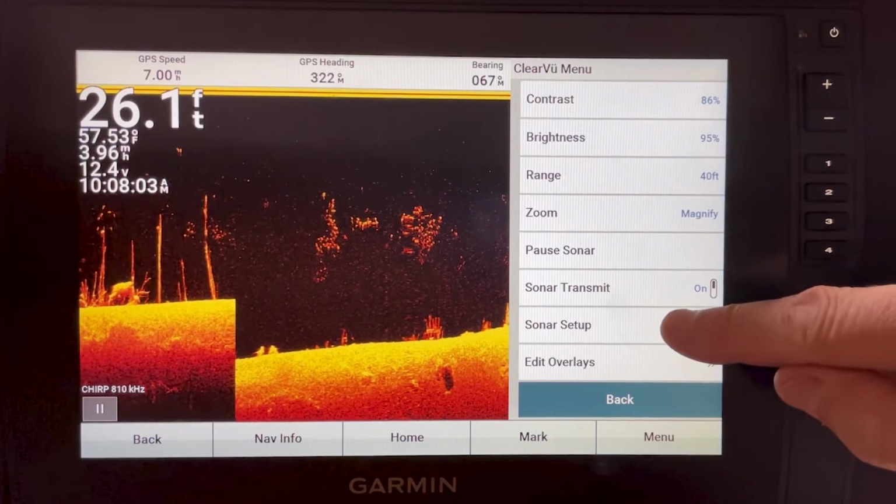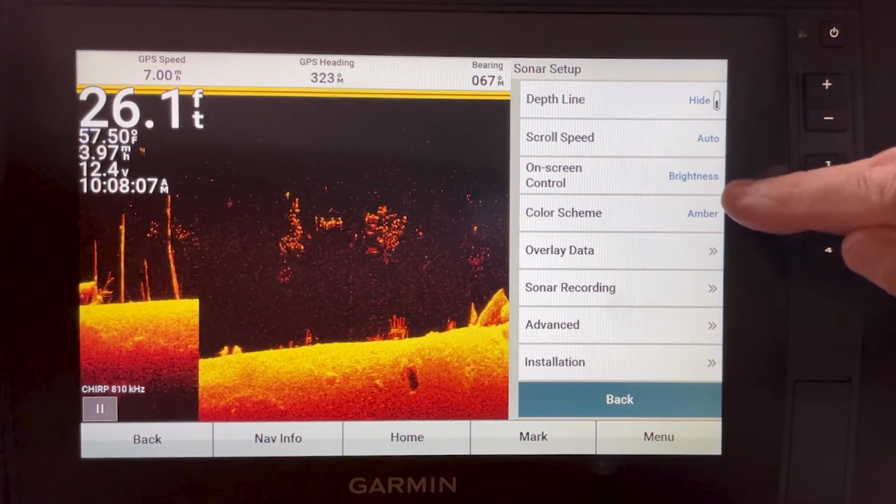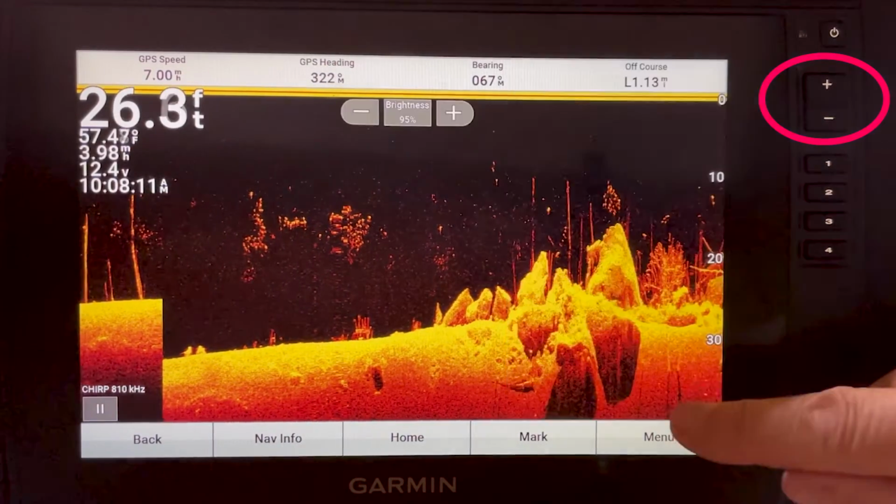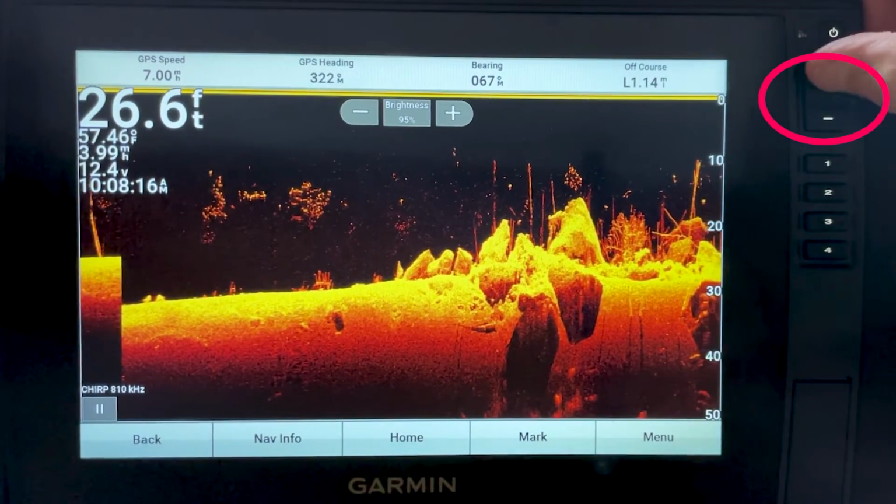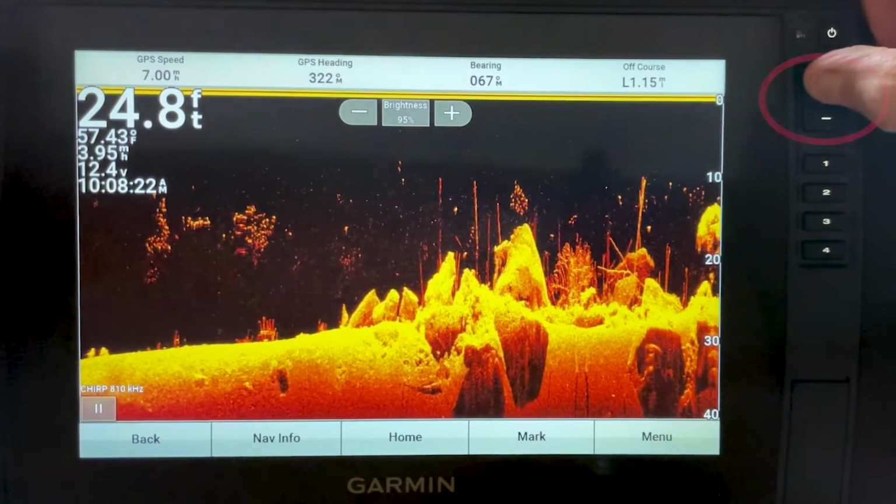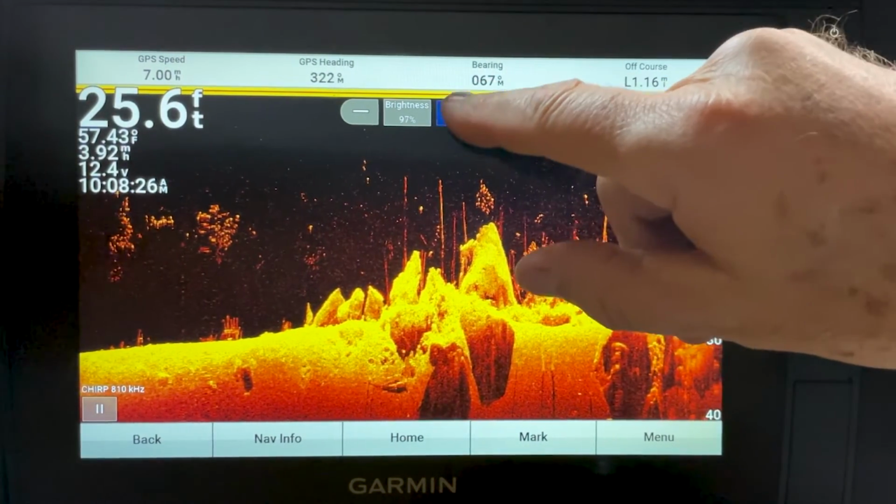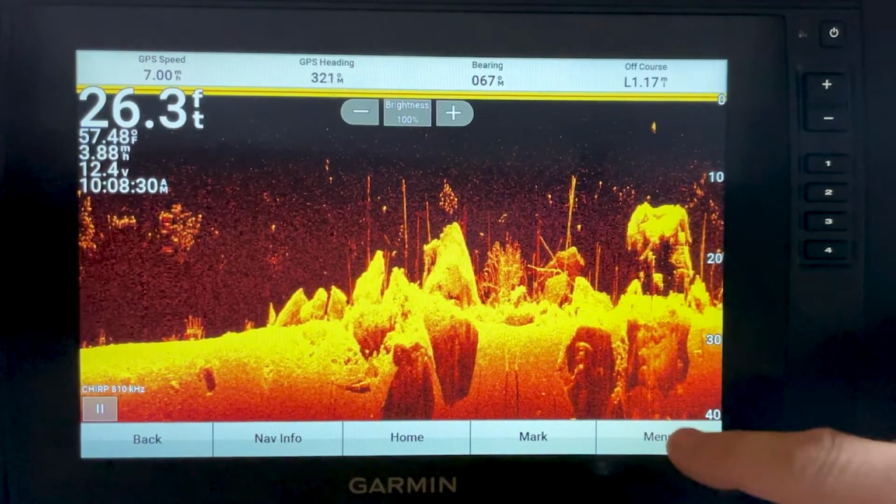And we'll go ahead and go into sonar setup, on-screen control, brightness, same reason. The plus and minus buttons here will adjust your range depth. So if you want to adjust the depth you're looking at, you can do it with the plus and minus buttons. And by changing that up here, again, you've got your brightness that you can change on the screen.